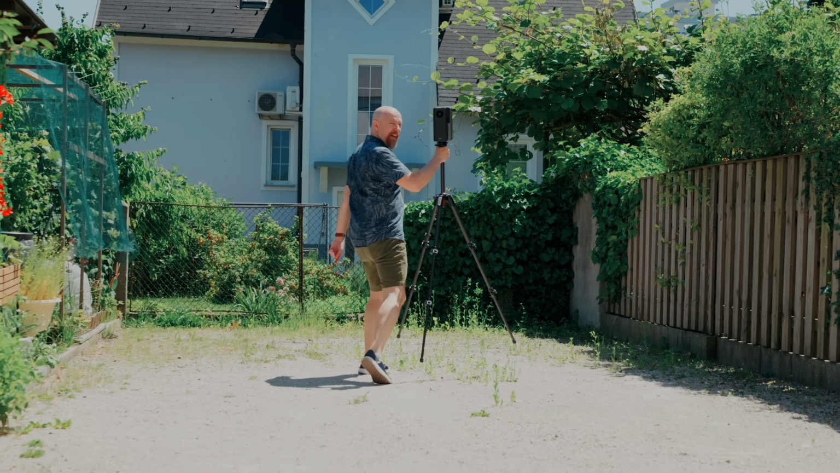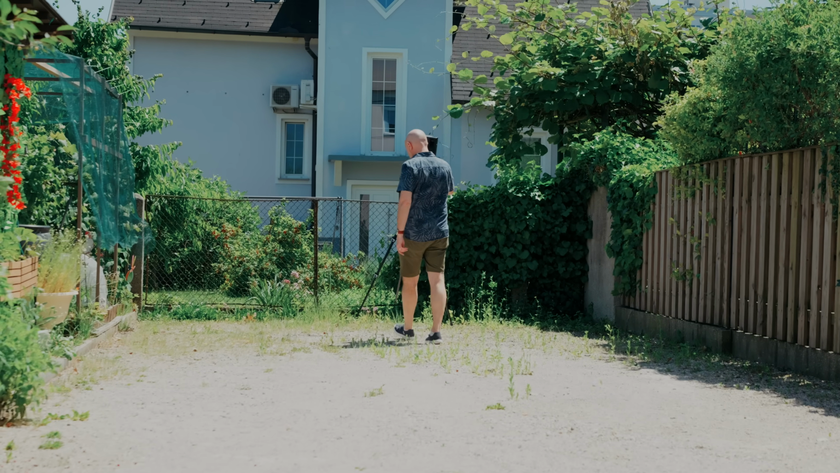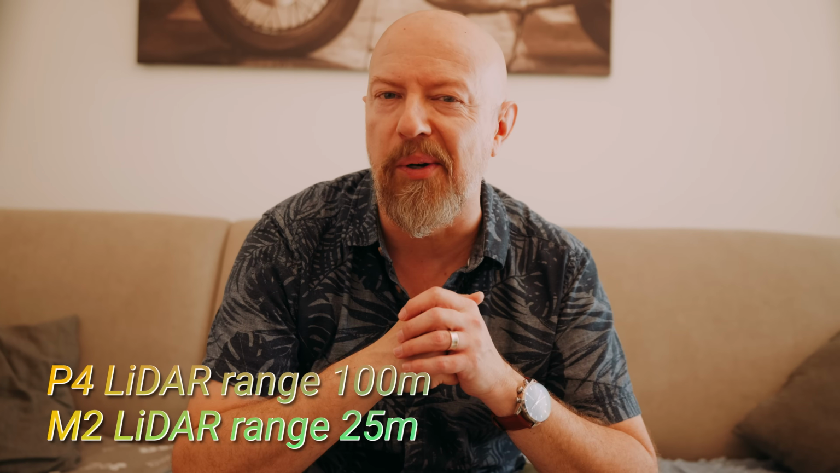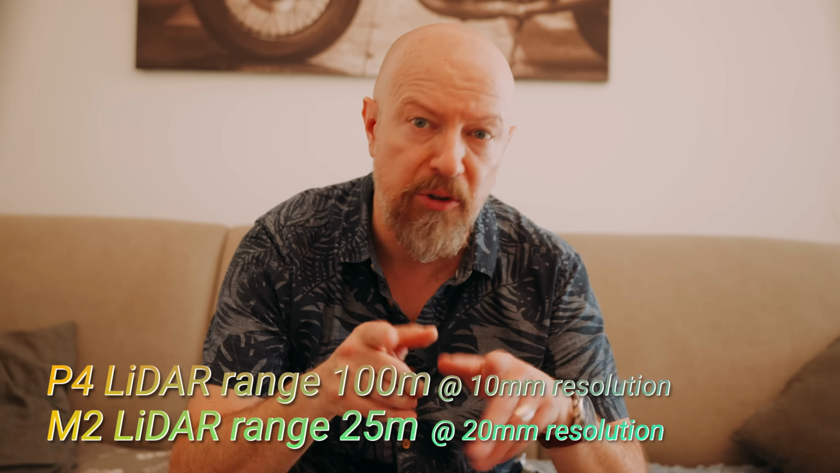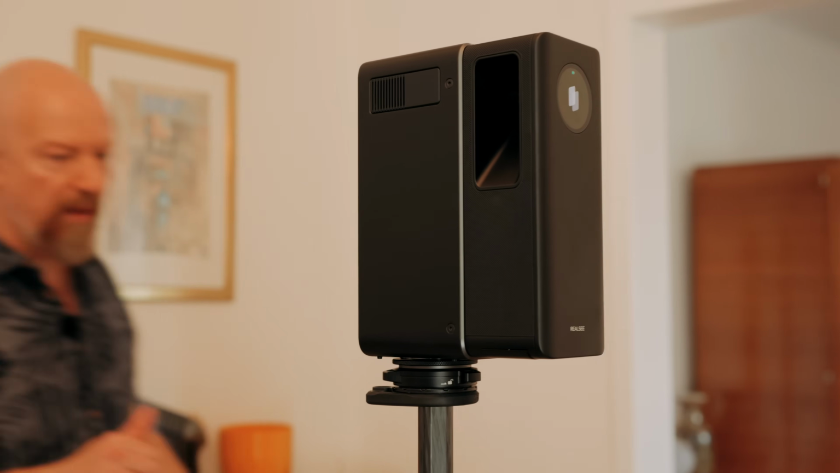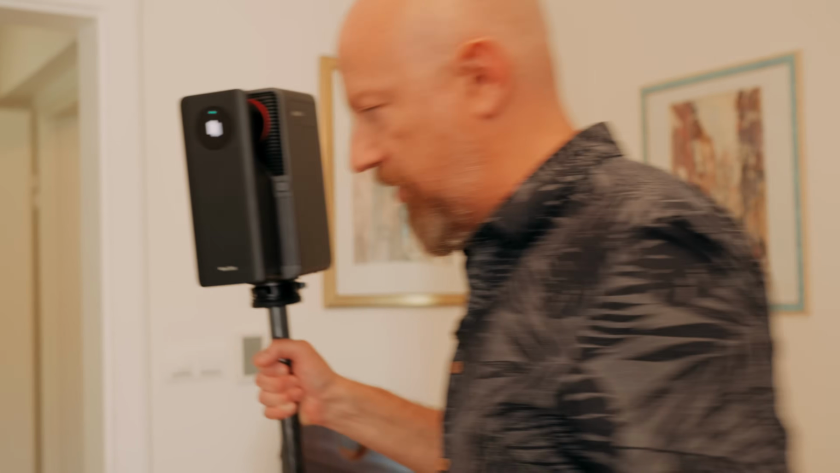You can use the scan just to build a model and then throw it away for the 360 tour. There's a few other improvements that you'll notice immediately if you're comparing this to the M2. First of all, the LiDAR range has increased dramatically, up to 4 times farther than the M2, now reaching 100 meters, and with more accuracy at 10 millimeters versus 20 millimeters previously. This means larger rooms can be scanned with a single pass, these scan points can be farther away from each other, necessitating fewer scans, and all scans have more detail.